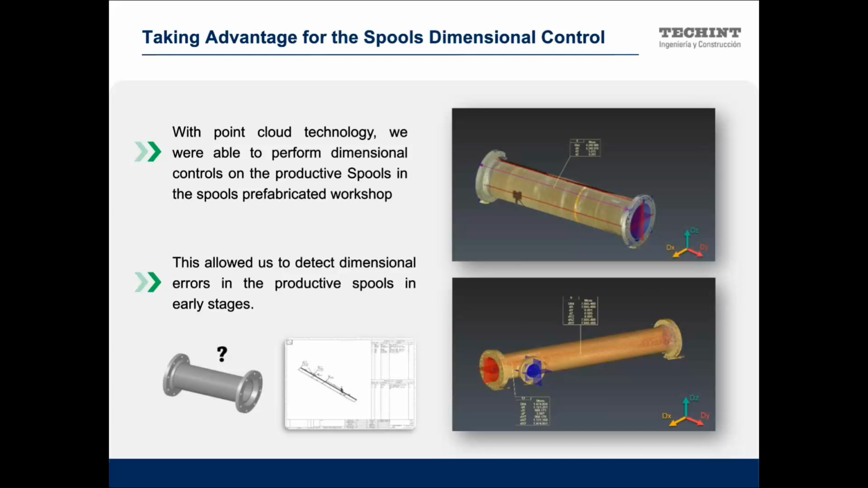So before starting with the adjustment spool process, we start with the dimensional control of the productive spool. We take all the measurements of the productive spool and compare them with the isometric drawing, just to make sure that all the lengths and dimensions of the spool are right.